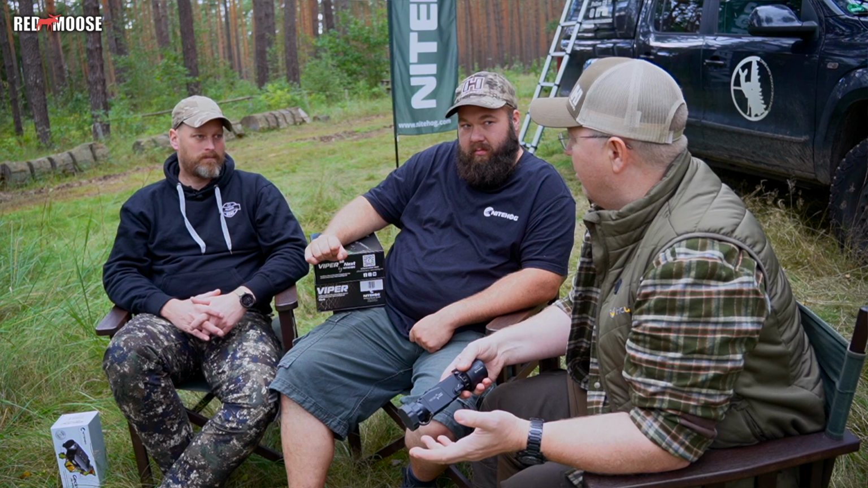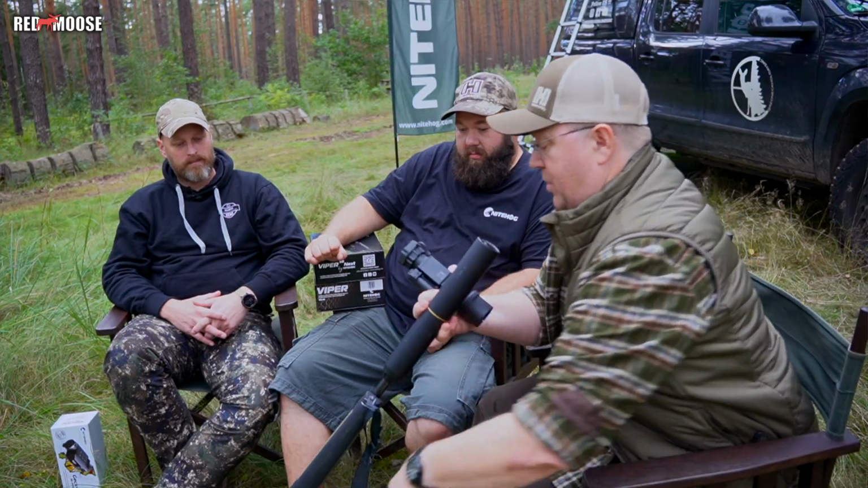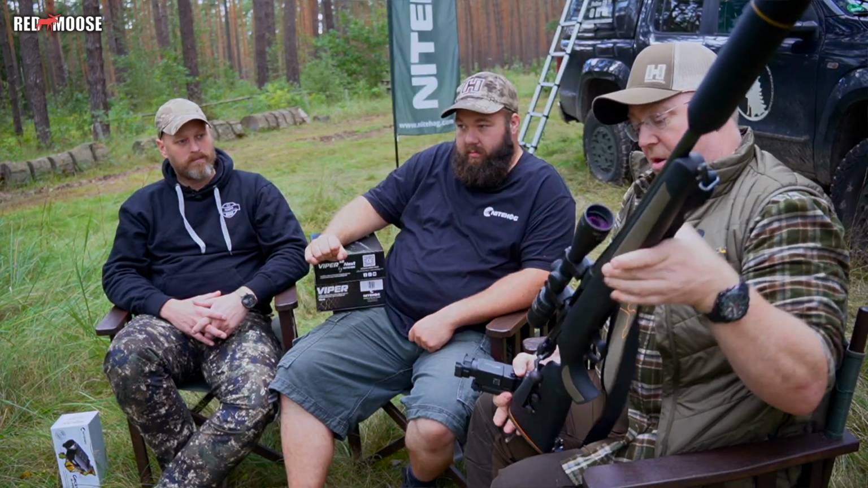Of course, it depends on how you hunt for the day. Many times I go out for a daytime hunt, but I will stay a little longer for wild boar, for example. And then I think it's a little clumsy to change from one rifle scope to another or bring two rifles. I think this is splendid to just have in the pocket. And I can just show very simply how it is to mount it on my rifle.